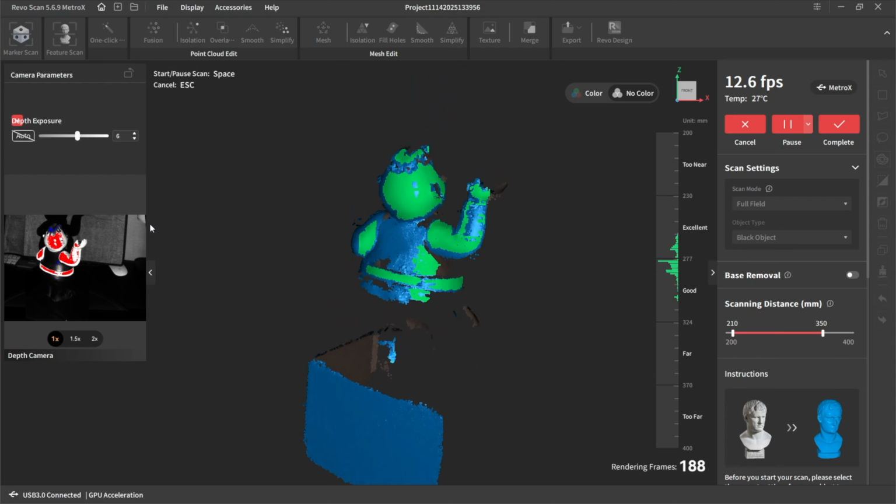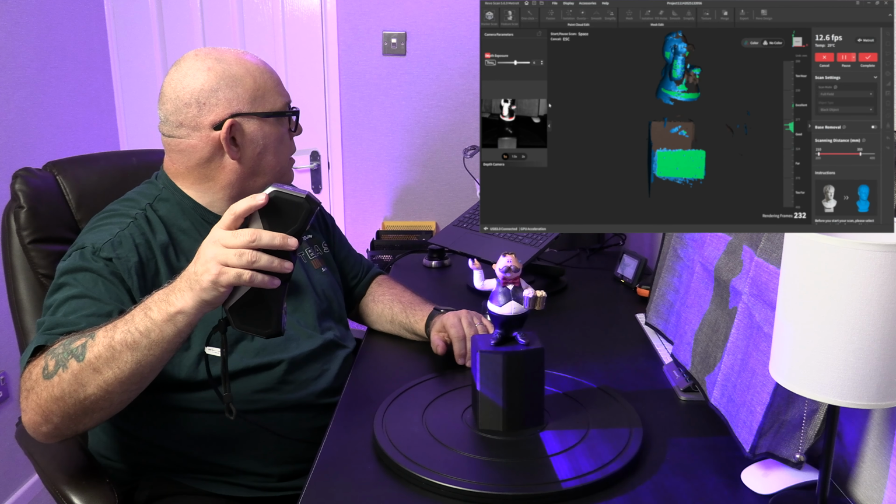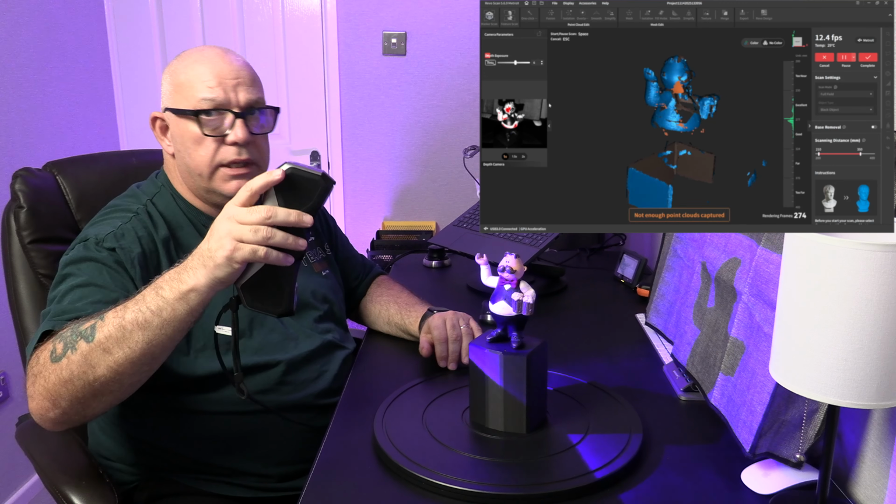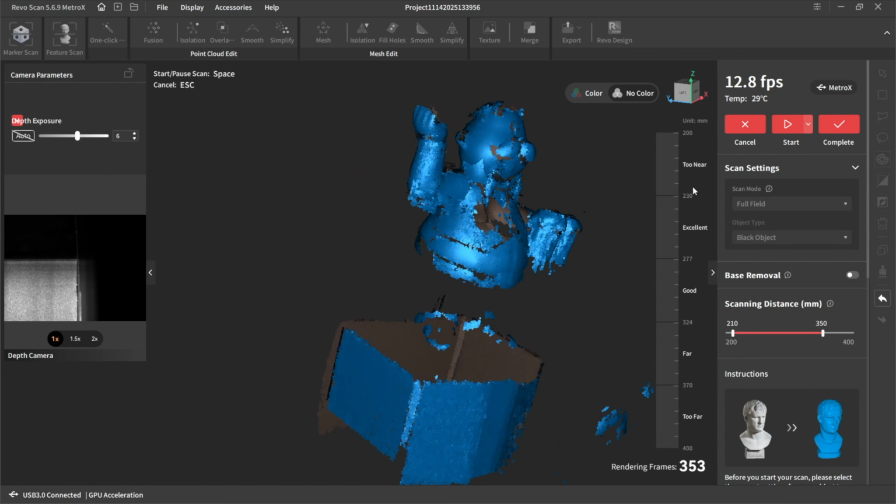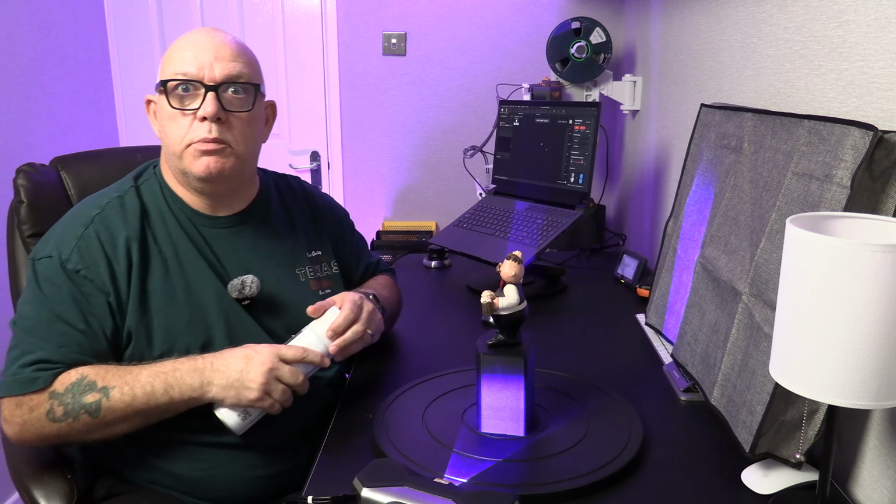Look, it's missing out all of his back. It's not locking on his legs. I obviously need all these features to help me with the scanning. It's not doing it very well at all. So let's complete that scan and I'll stick some spray on it.